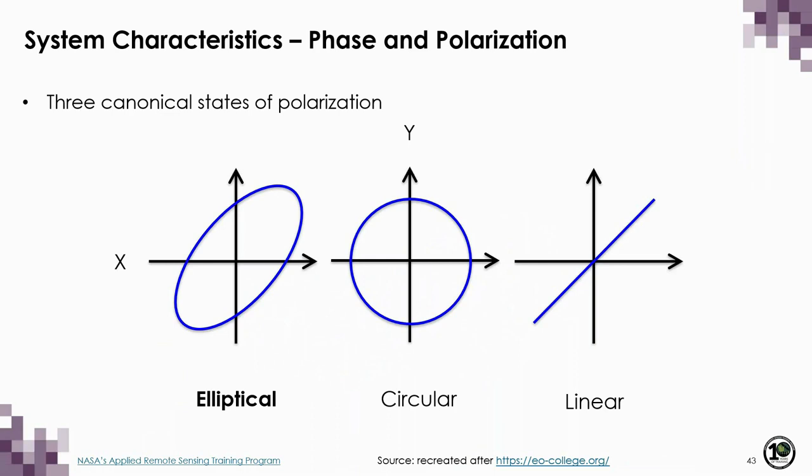So now that we have a good understanding of what linear and circular polarization is, let's talk about elliptical polarization. Now, it's important to know about elliptical polarization because this is the typical polarization state of what is backscattered by the surface. Linear and circular polarization can therefore be thought of as special cases, and this is typically the polarization that SAR sensors transmit.